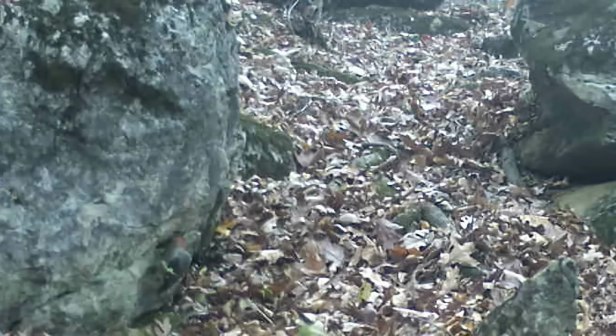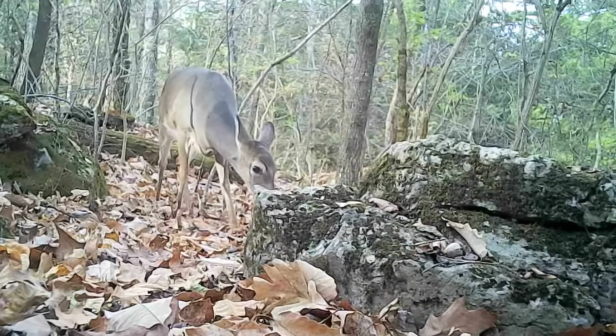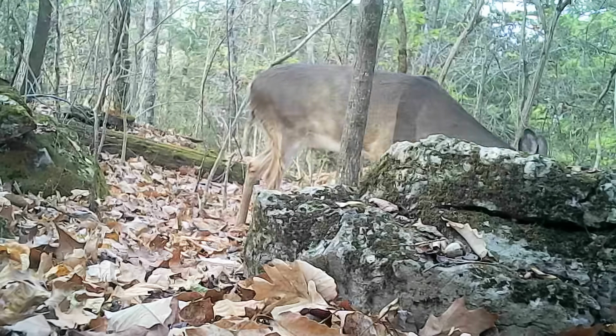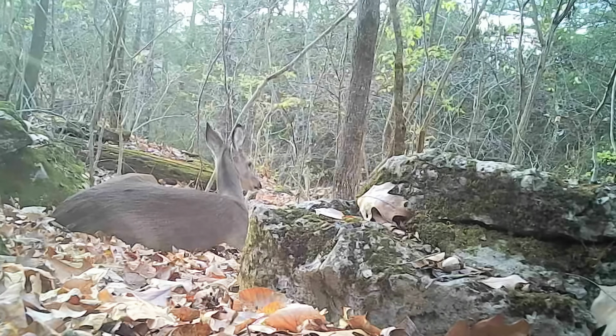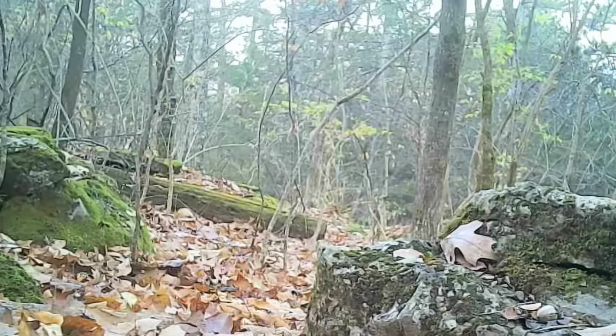And there's a woodpecker in that rock, cracking that rock. I don't know what he's eating on or storing or getting a drink. I don't know what he's doing. And at the log, the deer browsing in the background here. And they just relax on these mild days.